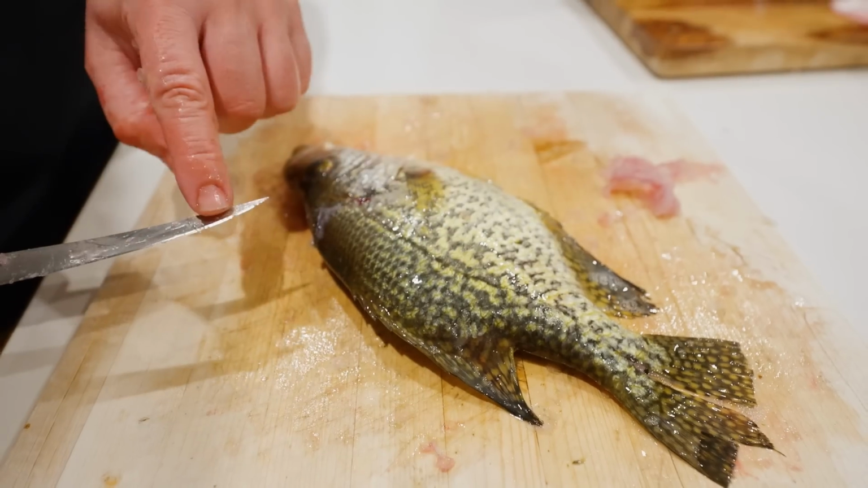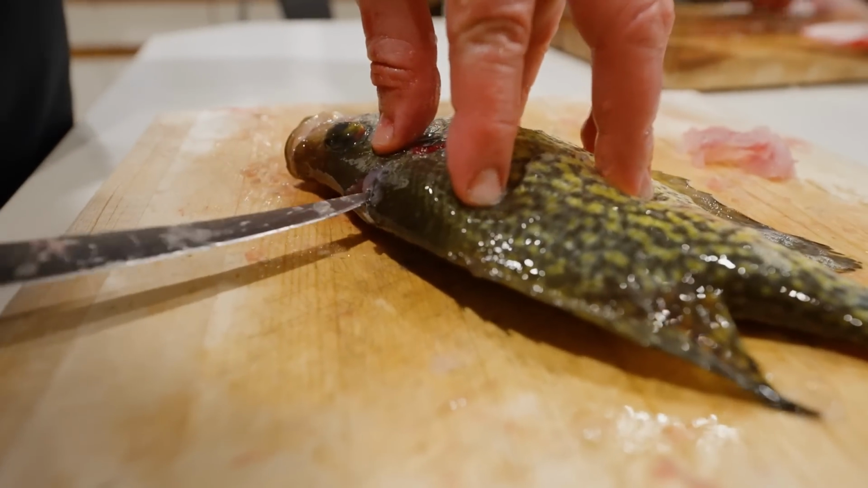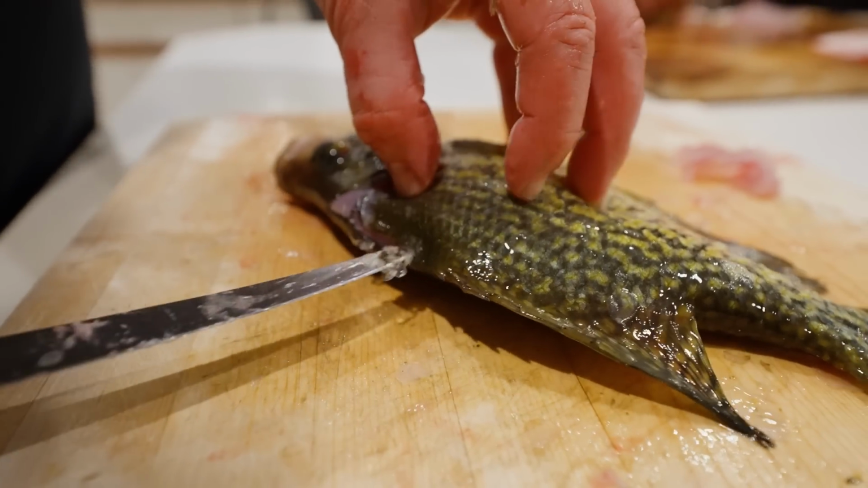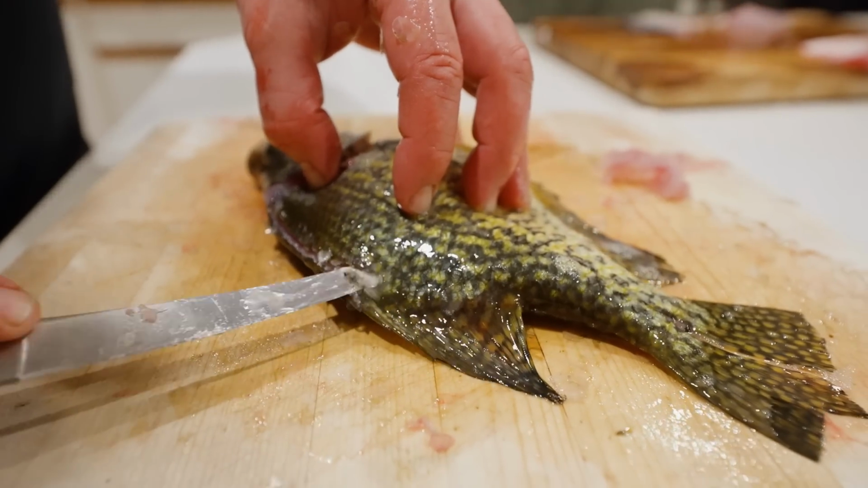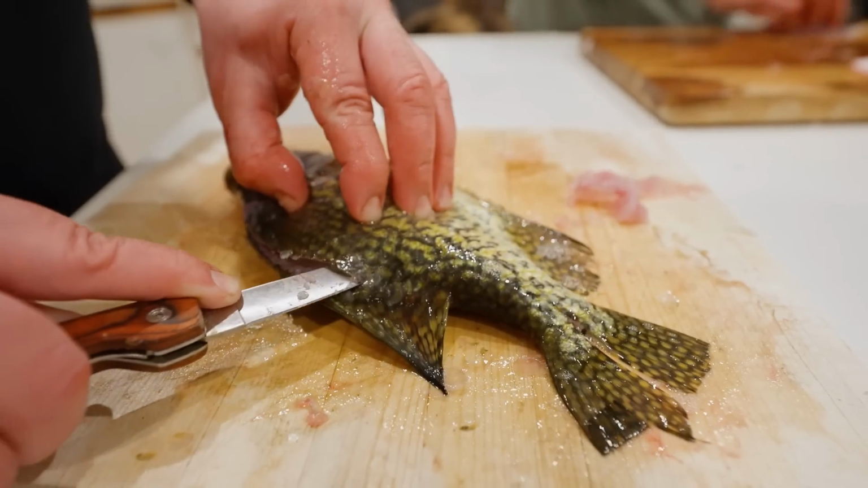And then you take just the tip of your knife. You're not gonna go in much more than that. You're gonna go down the spine, and you can kind of see my knife is hitting the top of the rib cage, so that's where you stop. And you're just using the tip, and you're just using easy pressure. And I'm kind of feeling for those ribs, and then now I'm through them.